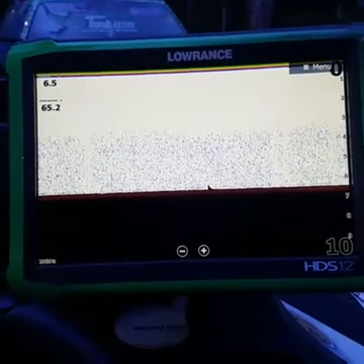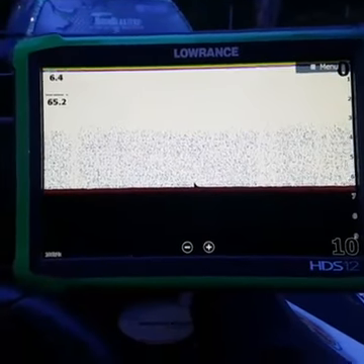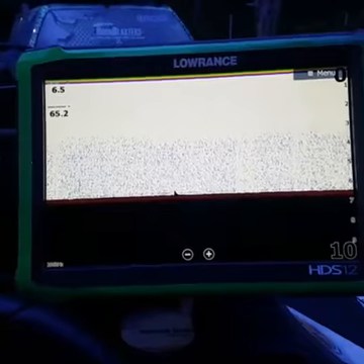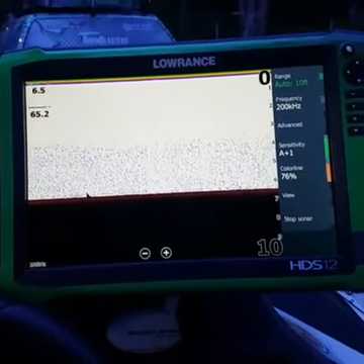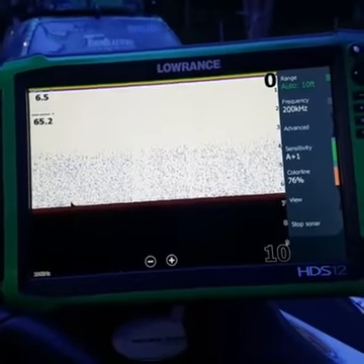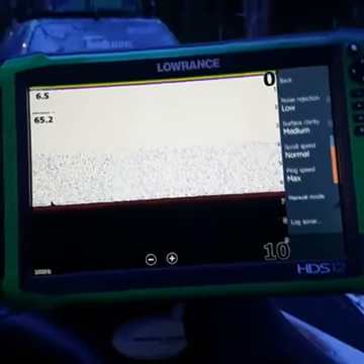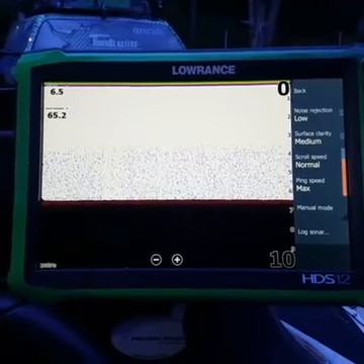No, I don't get any interference because we've got them set up properly. If you're running multiple transducers, which everybody is, when you go into your sonar setup you want to make sure your ping speed and everything else is set up properly so they're not pinging at the same time, and you'll get a whole lot better feedback.